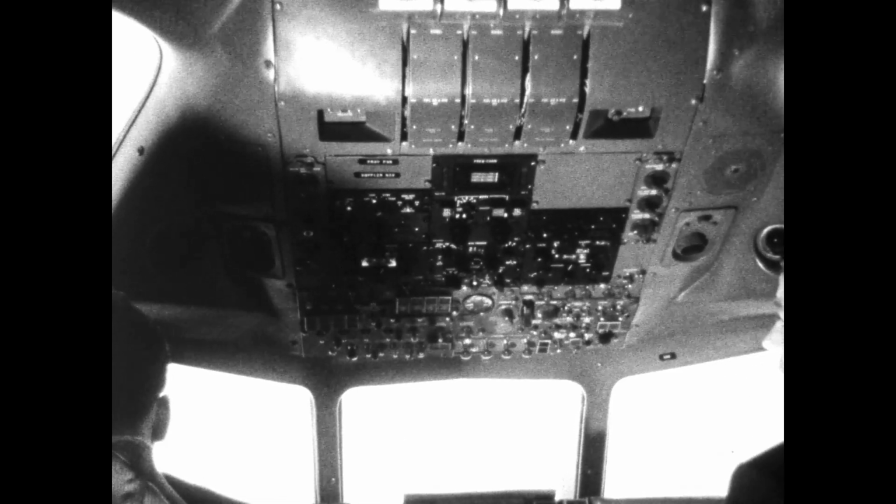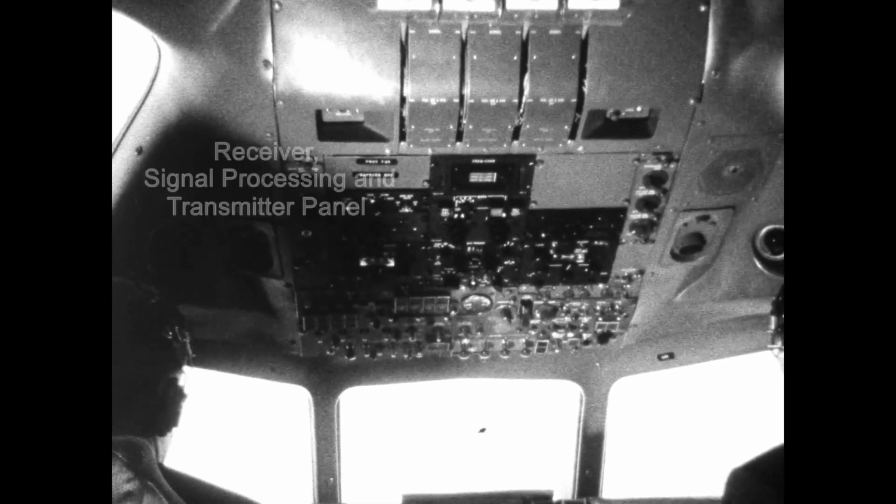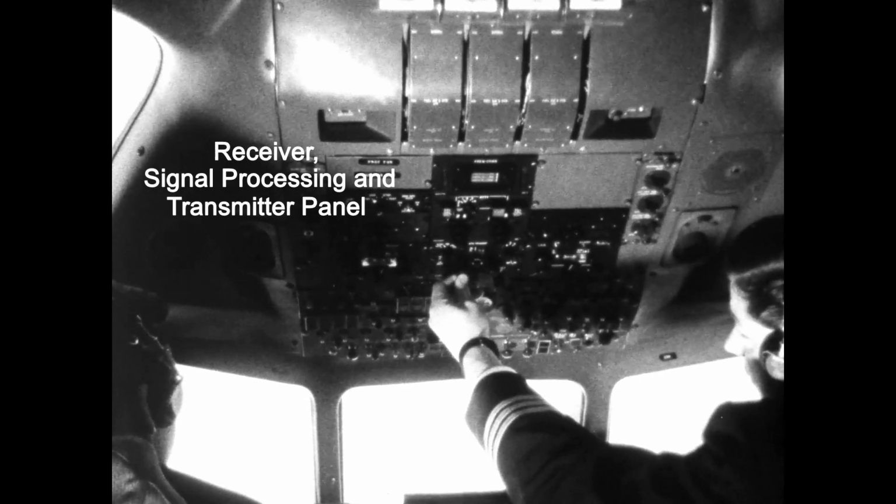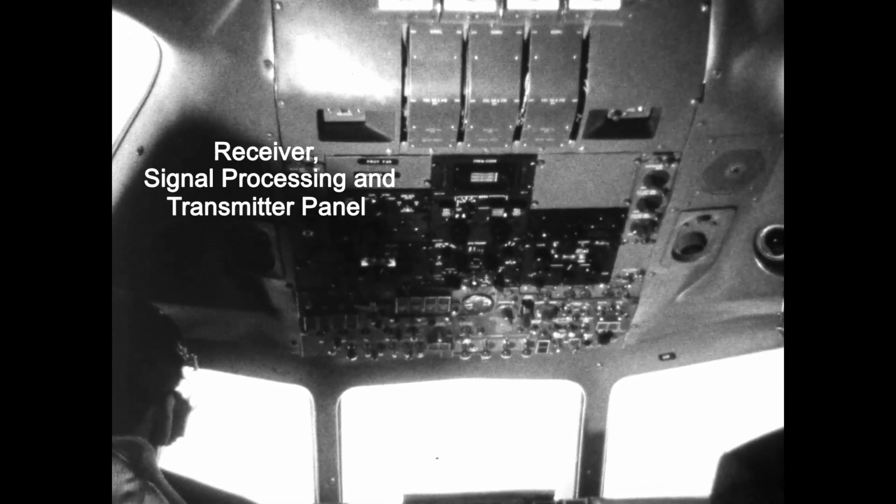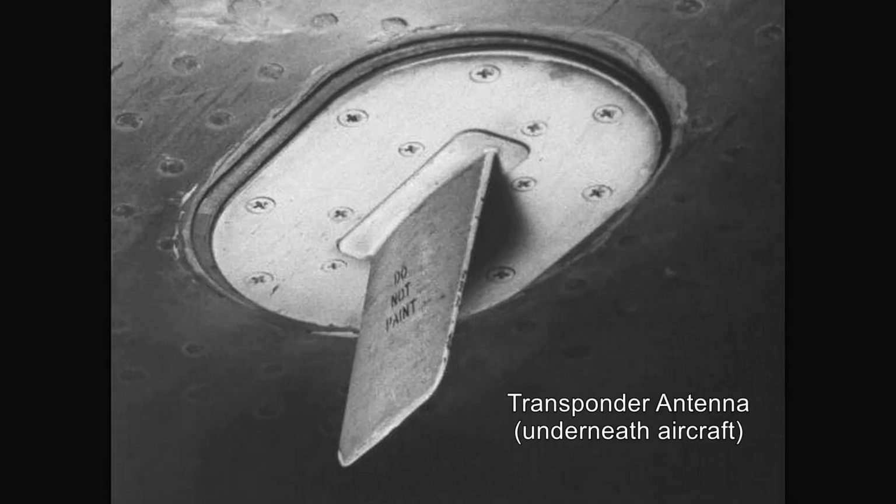Here are the airborne components in the cockpit of an aircraft: the receiver, signal processing and transmitter panel, and here the transponder antenna.